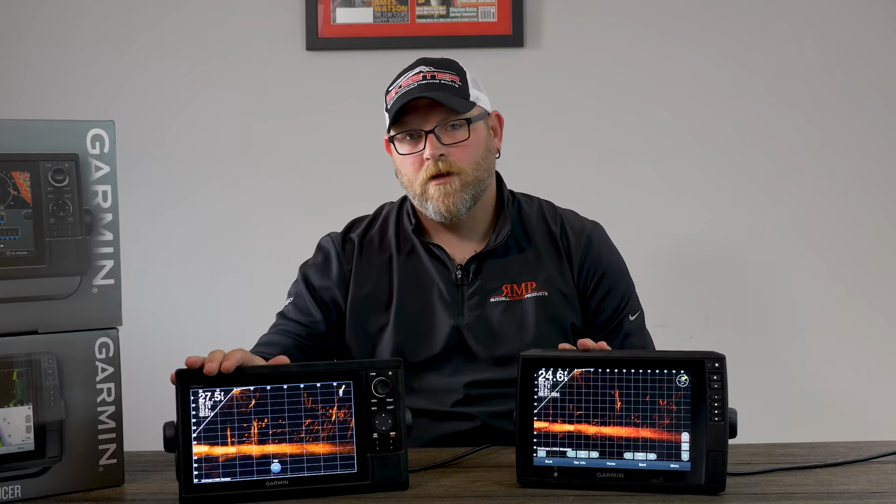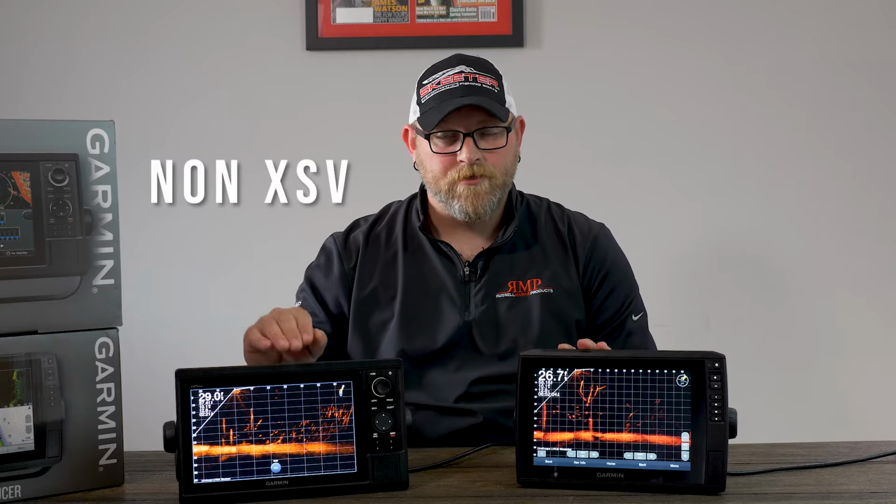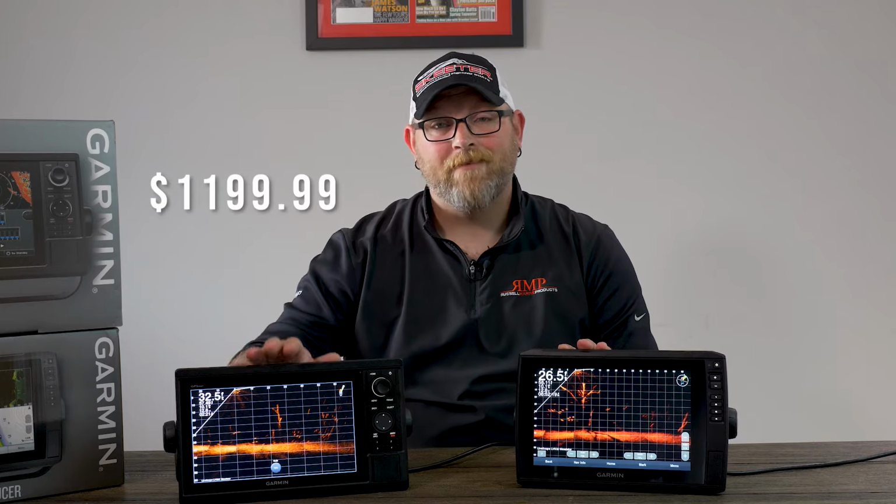Now the GPSMAP 1022 has been our best-selling Livescope unit for almost 2 years now. And the reason behind that is this is a standalone. It is a non-XSV, meaning it cannot take a direct transducer being plugged into it. It is built to be networked into other graphs. Now, the networking capability allows you to hook up the Livescope black box to the unit. The big advantage of this guy is it comes in at $1199.99.